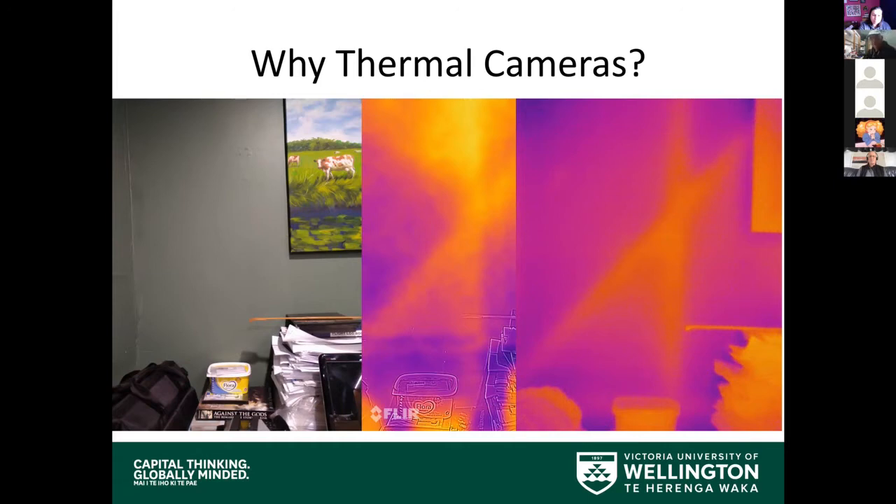So that was the reasoning behind firstly using drones rather than fixed wings, but also the need to have thermal cameras, because when we were trying to find water, we were looking at the temperature differentials across the ground.